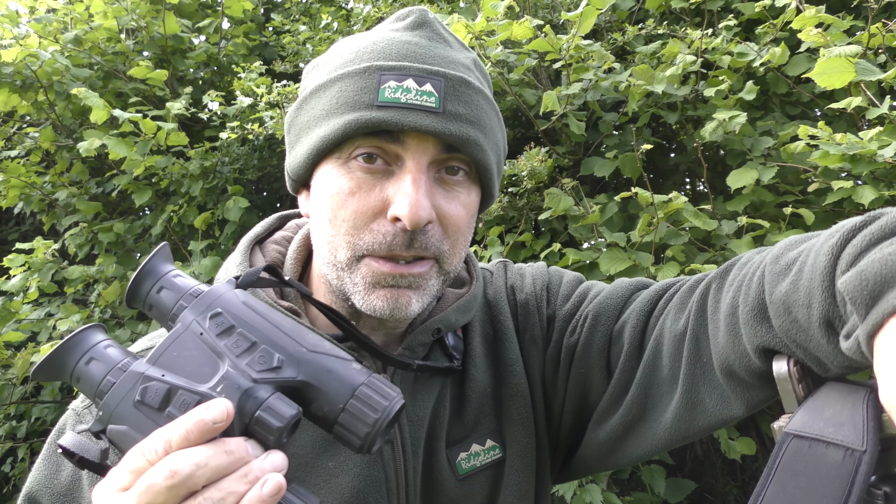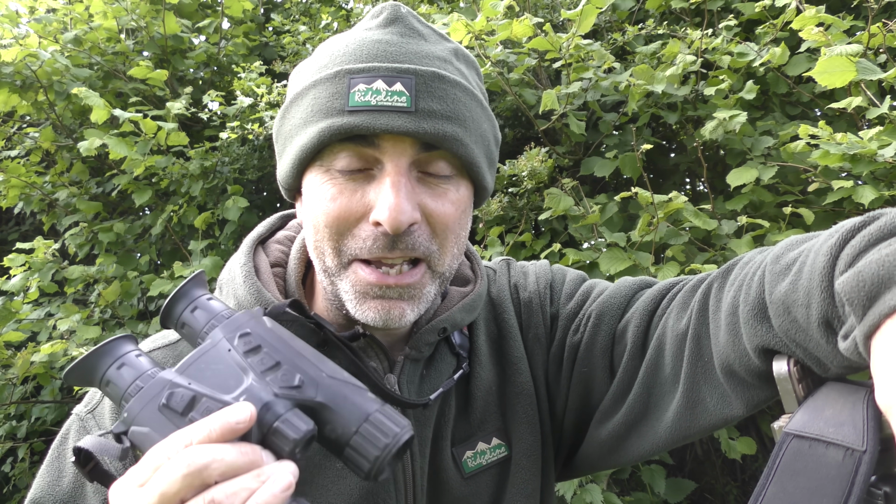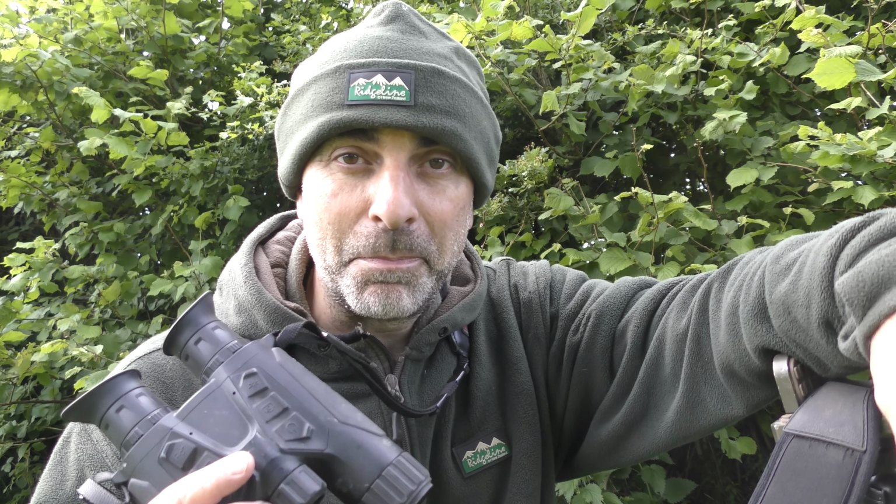Well, that turned out to be a roe doe in the end, but it was interesting to see. I got within 18 metres of that, and with a naked eye I could not pick that out from that hedgerow. If I hadn't been using a thermal imager, there's no way I would have seen that. I would have just walked straight in there and just bumped that. So it just goes to show these things really are game changers.